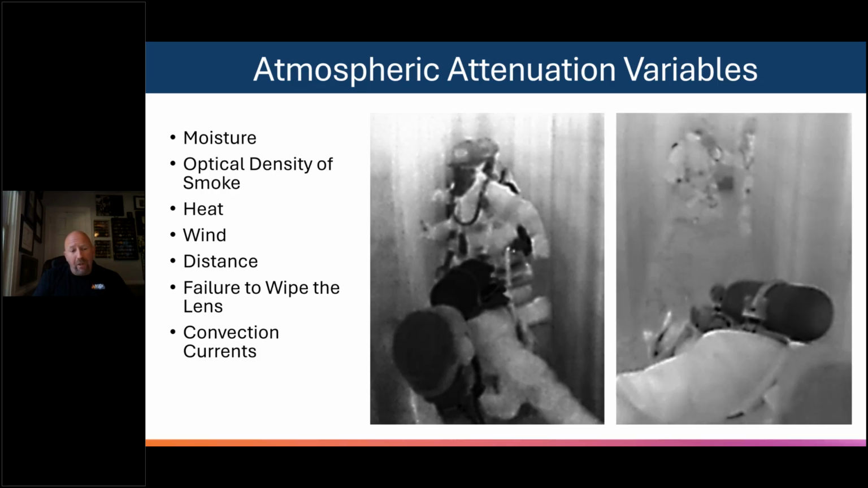And the failure to wipe the lens and convection currents all can affect how you see, because convection currents or fast moving smoke are blasting you in the face and also blasting the lens of the TIC. By the way, the germanium lens of the TIC and your face piece have very similar failure points. Neither one of them like heat. Keep that in mind where you stick it, okay?